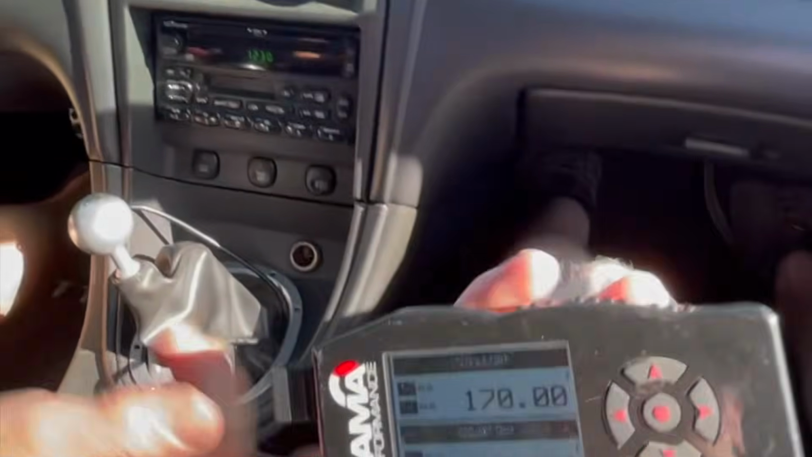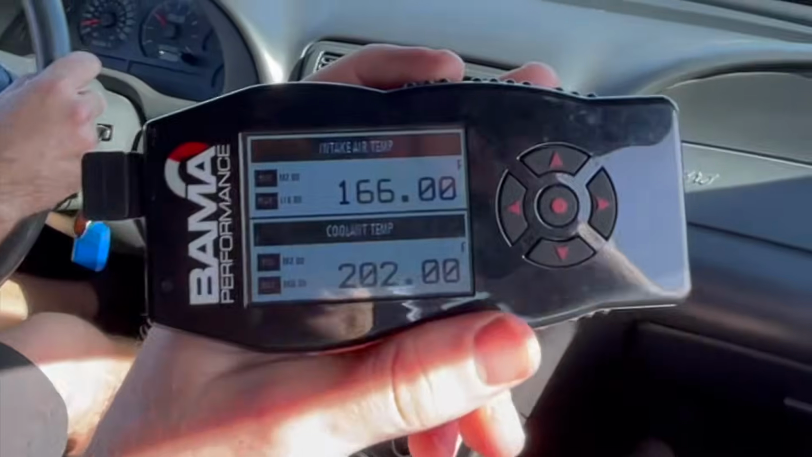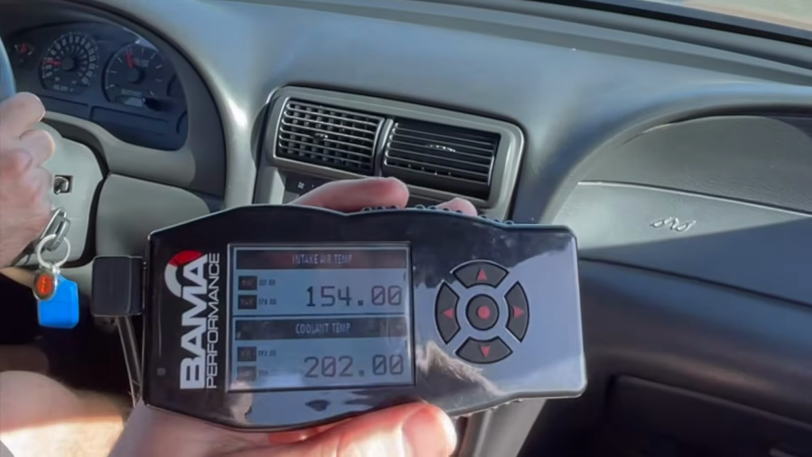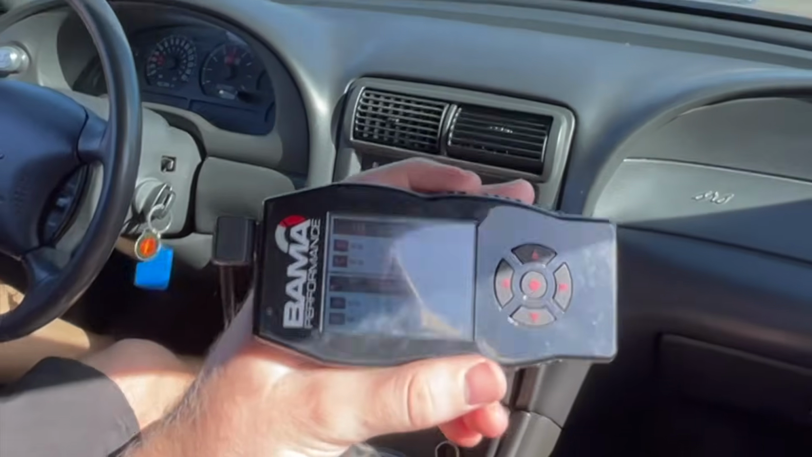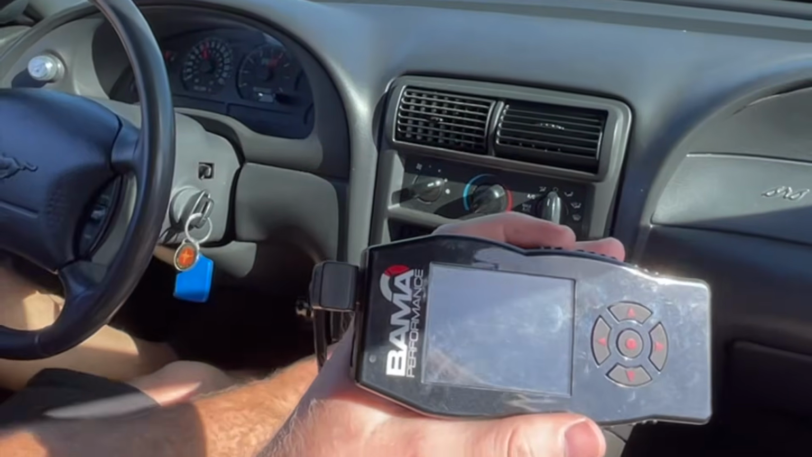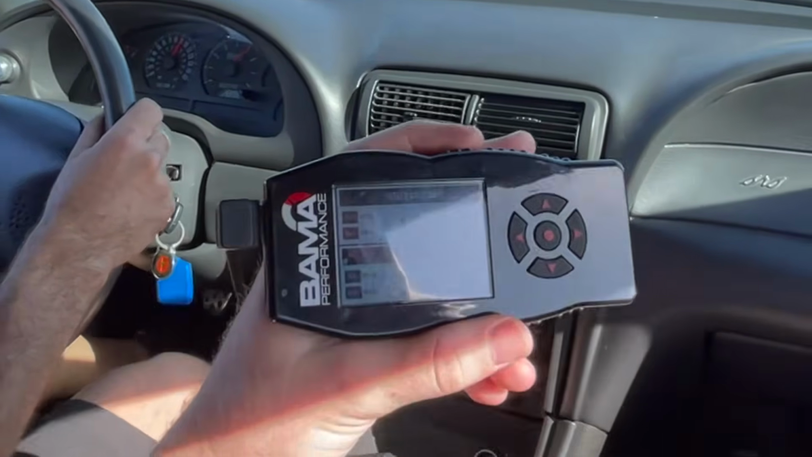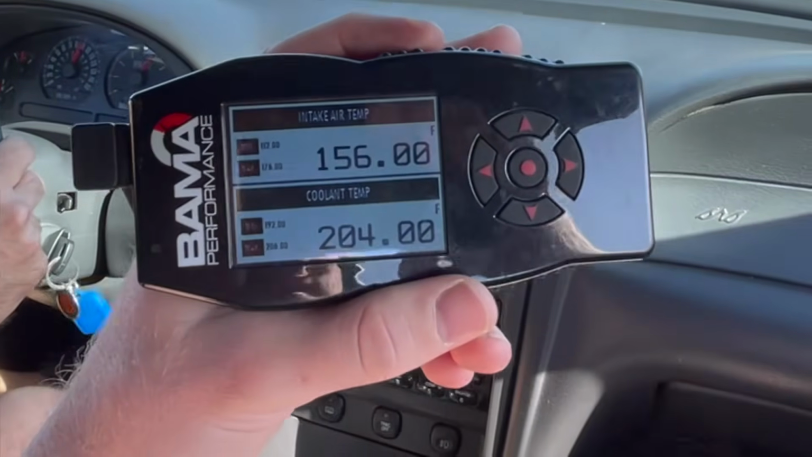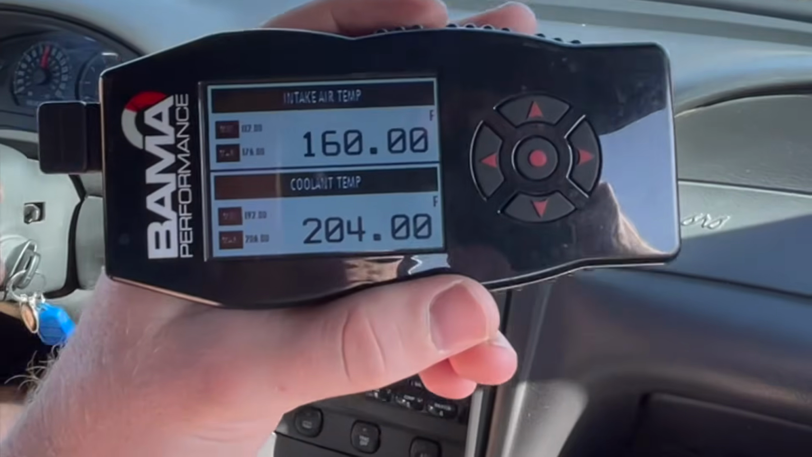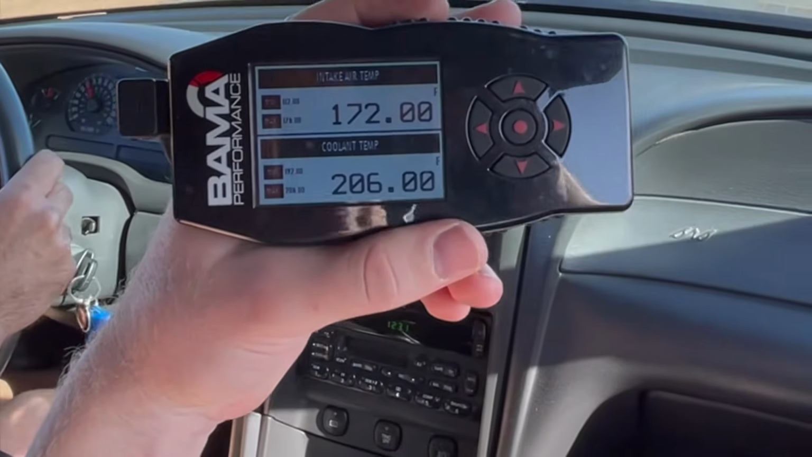So this is that same pole again. You can see there's an awful glare on it, but intake air temp was at like 156 or so, and through the whole pole it stayed about there, so that's pretty good. Now it is sucking in 103 degree air, actually even hotter because it's under the hood air. And so I don't really like beating on the cars in the heat too much, but we were just testing this real quick, one pull.